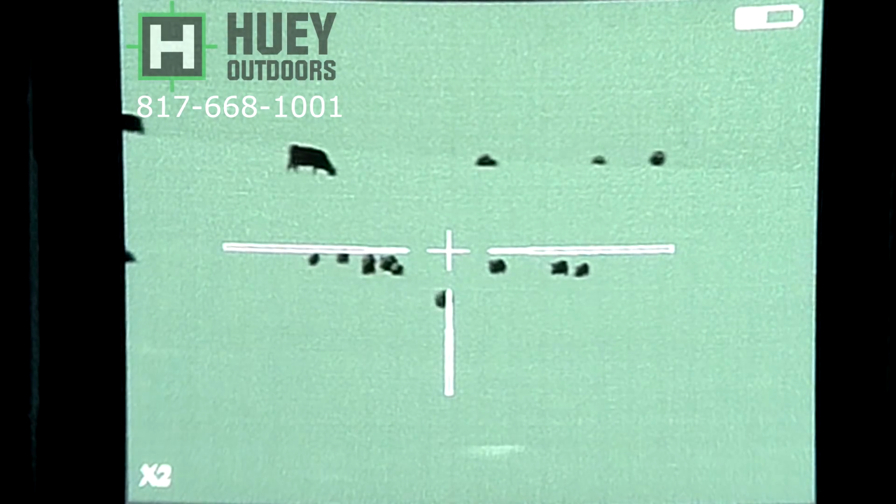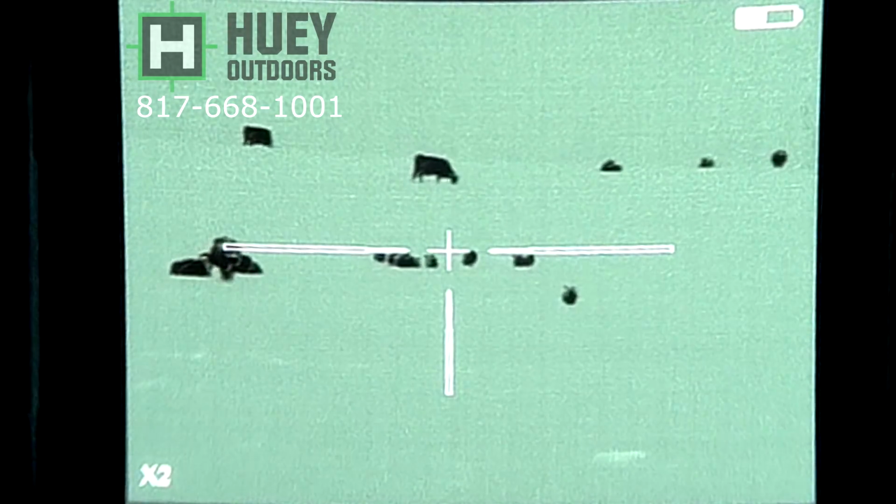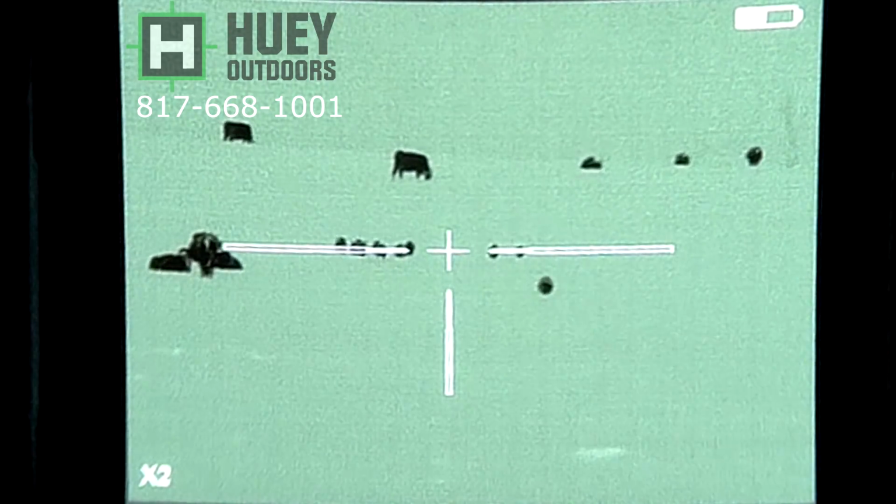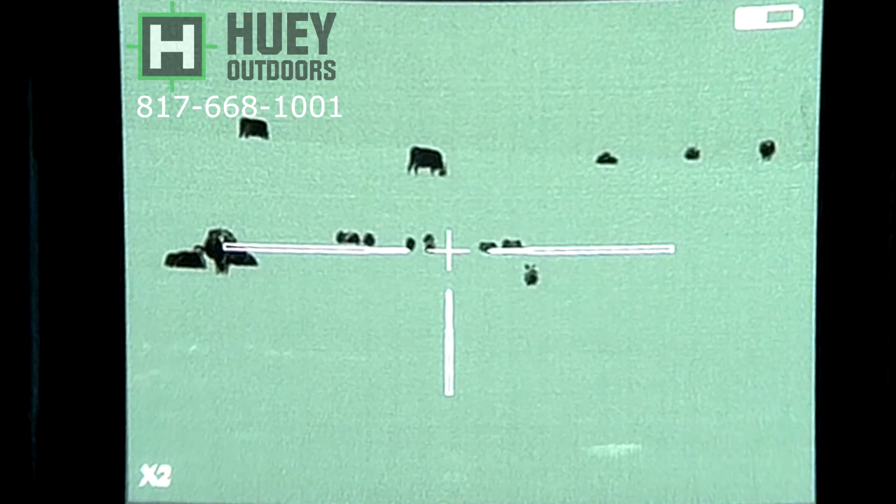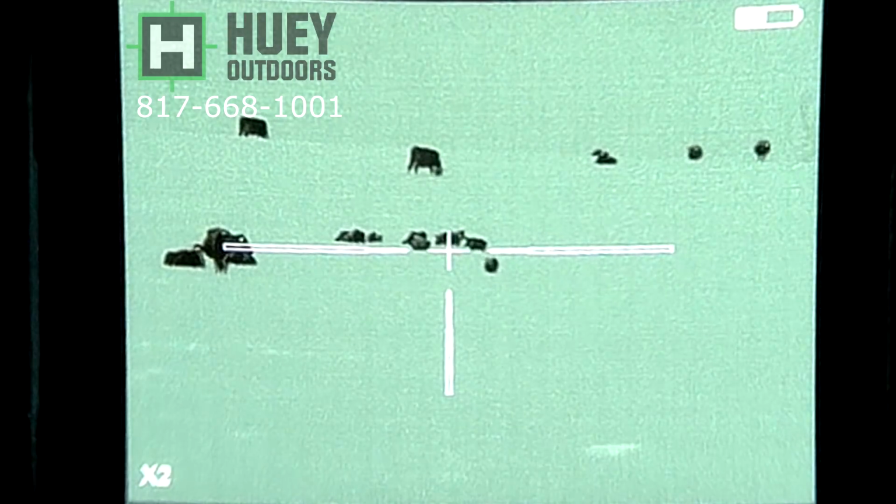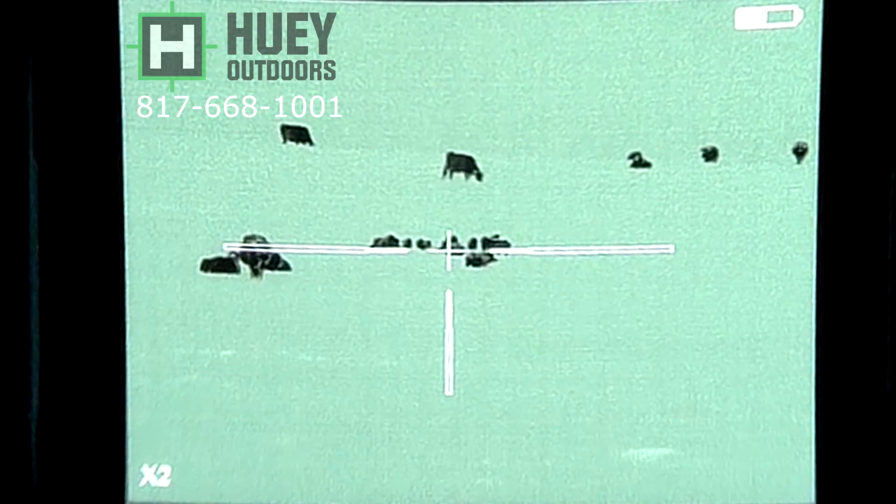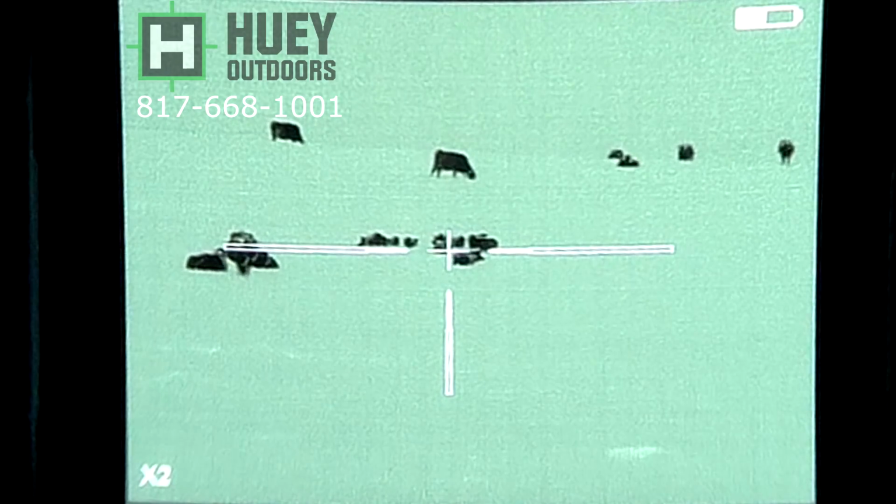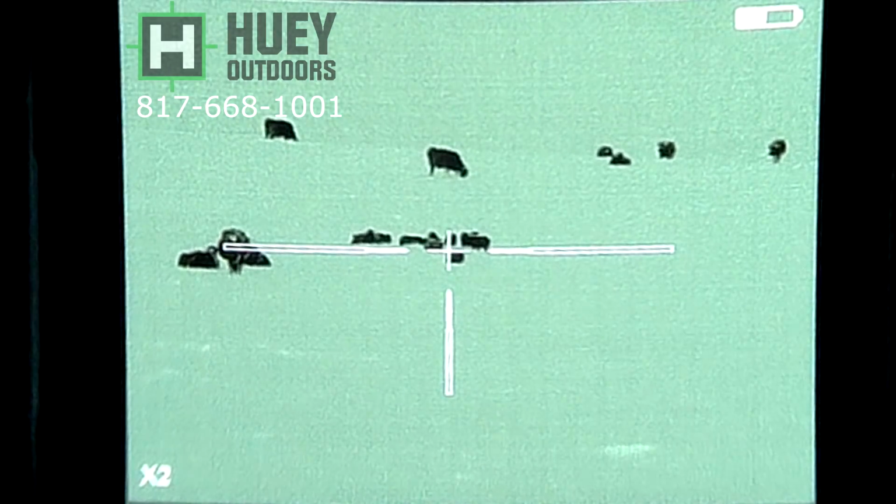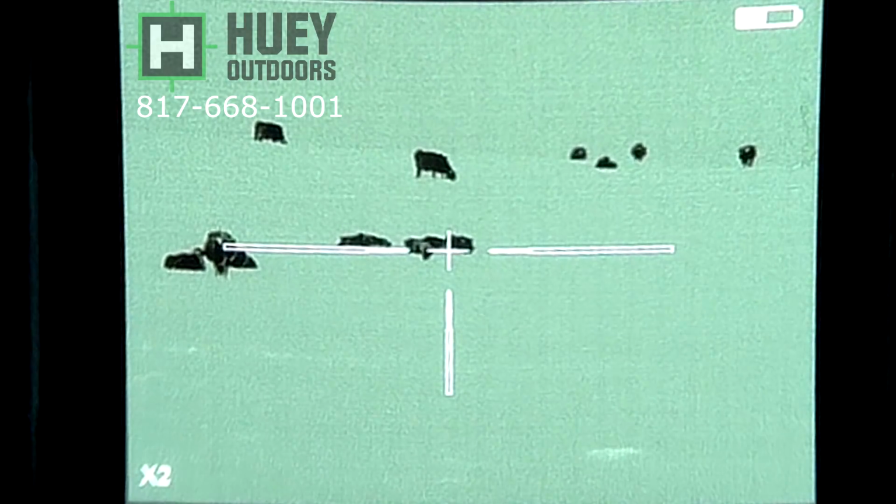And what I'm going to do is cut out a lot of this because I sat and waited about 10 or 15 minutes, and they eventually come up to start looking for mama. And these are all full grown in the 150 to 200 pound range pigs. They just look small because she was almost 300 pounds. She was huge. The boar that I shot was about 240-ish, and he looked small next to her.